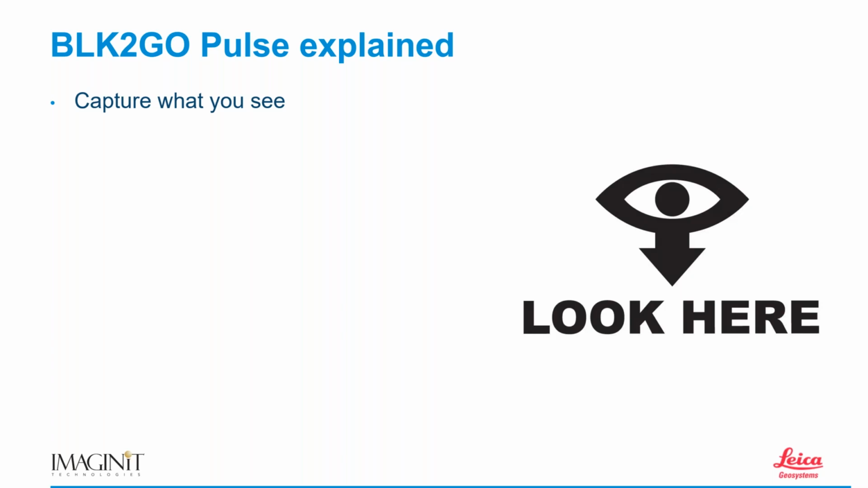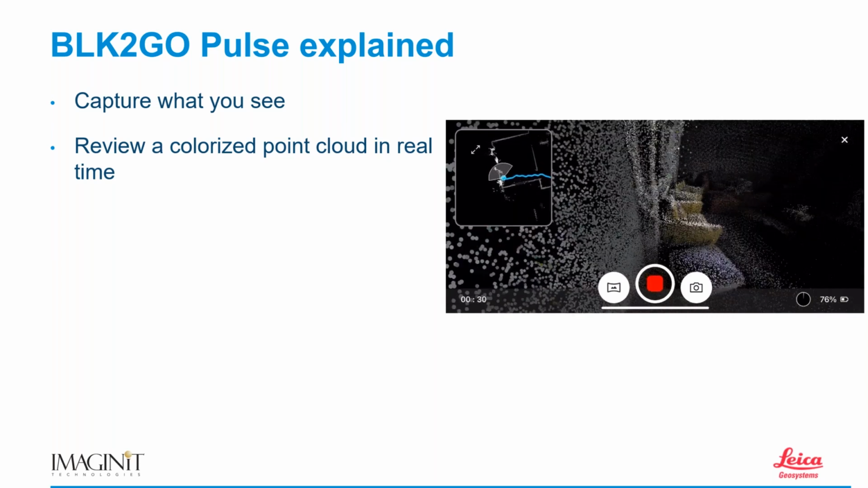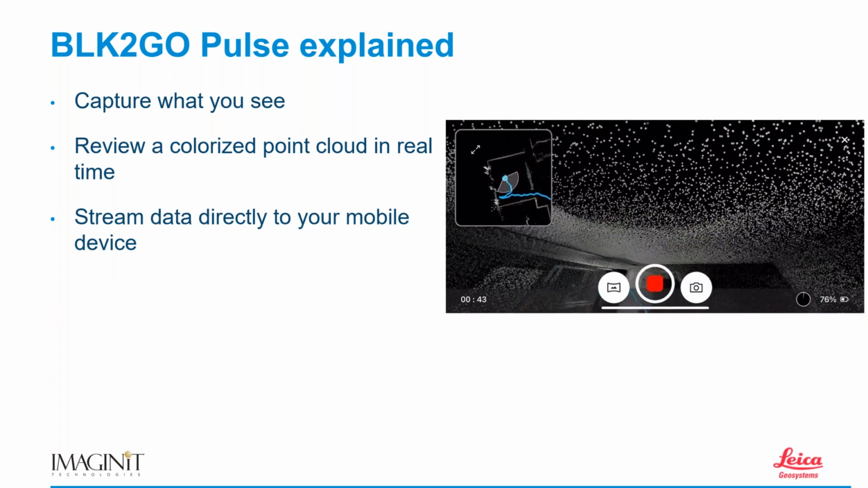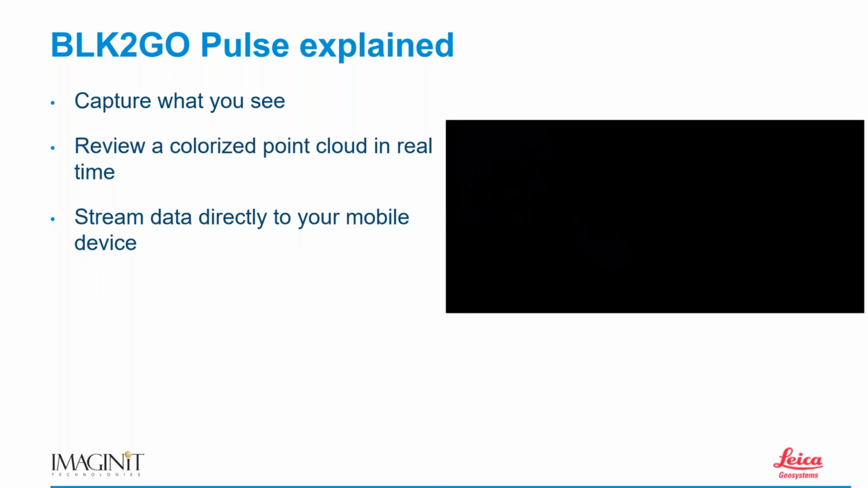And so one of the real benefits to this is that we get to review a colorized point cloud in real time. And this is sped up quite a bit, by the way. I don't really walk this fast through a space, but as I walk through the space, it collects data and streams it directly to my mobile device.